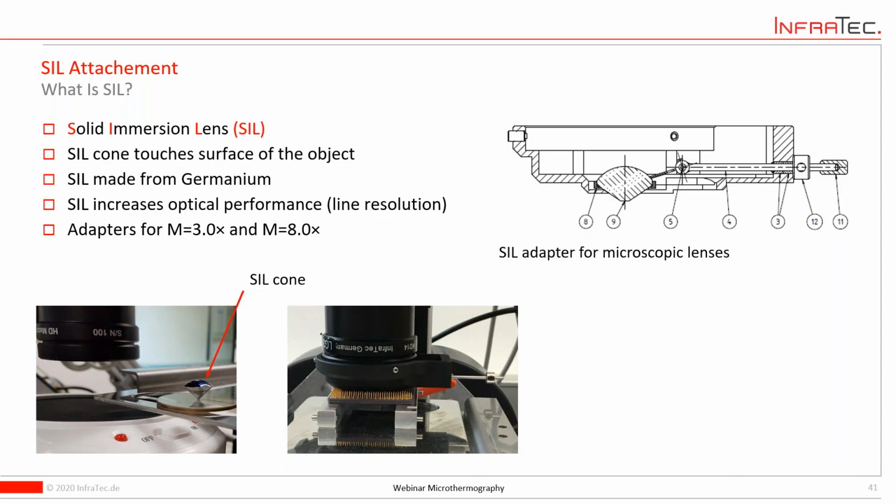So we have also a follow-up question to one of the previous ones about the environmental conditions. So in the case of a window into the equipment, what are the relative humidity and temperature limits for the lens? So if the camera is outside of the chamber, there's basically no influence of the atmosphere inside. When